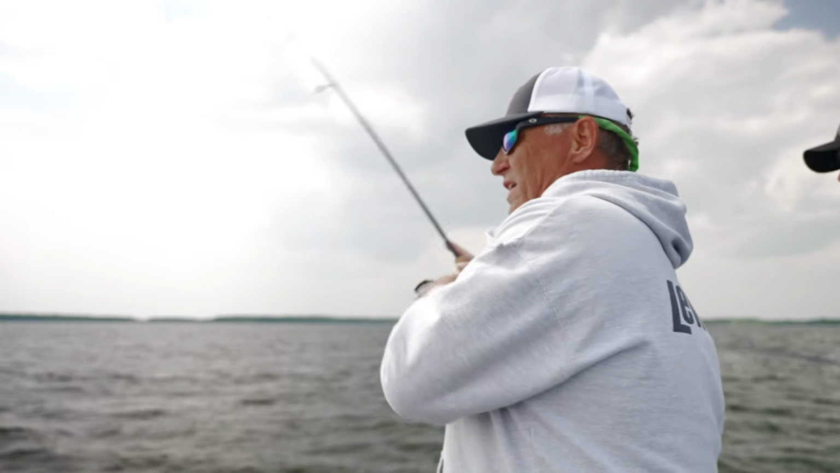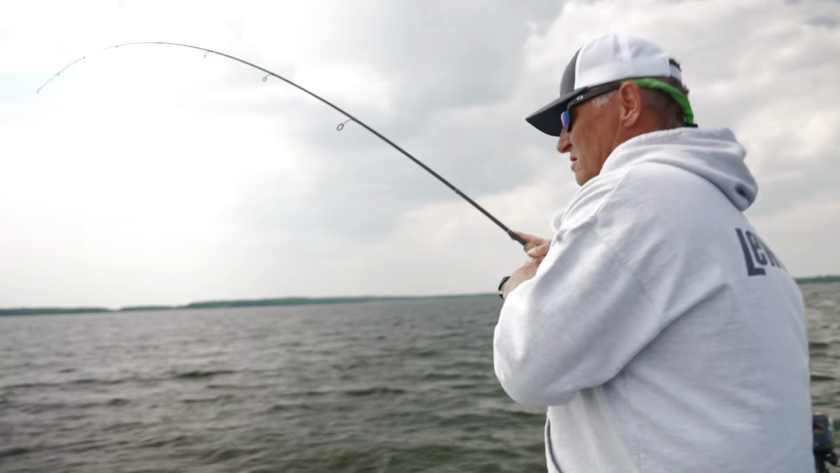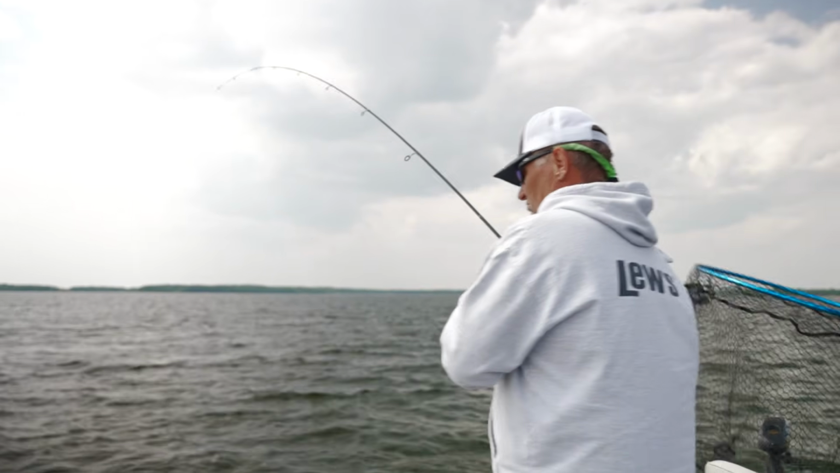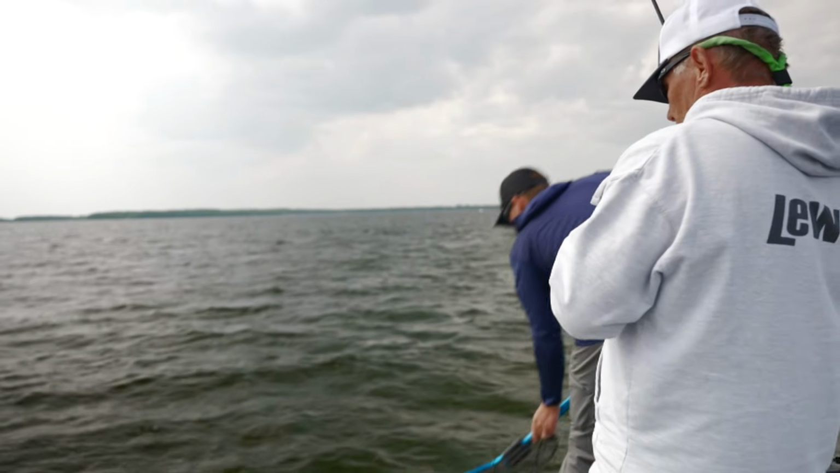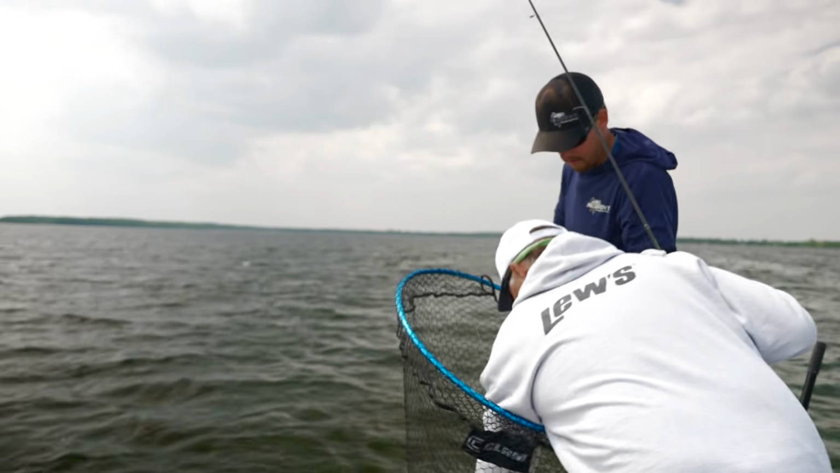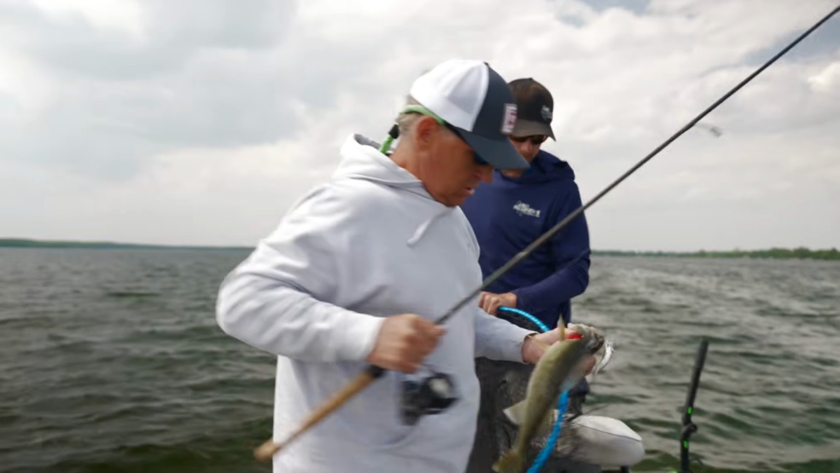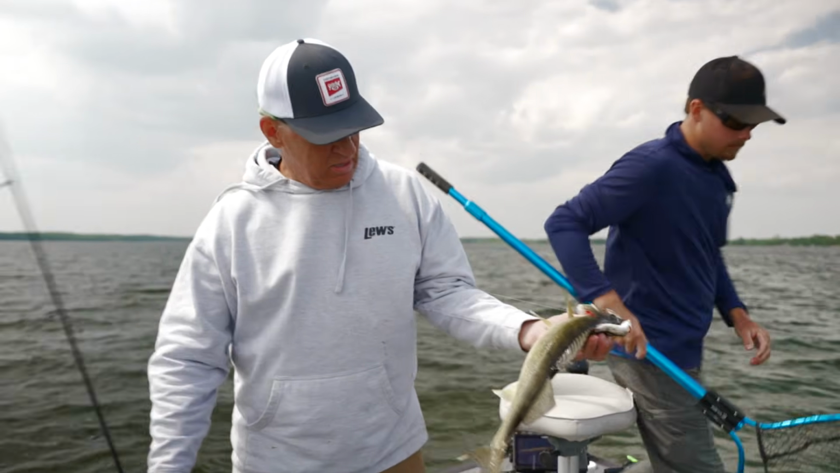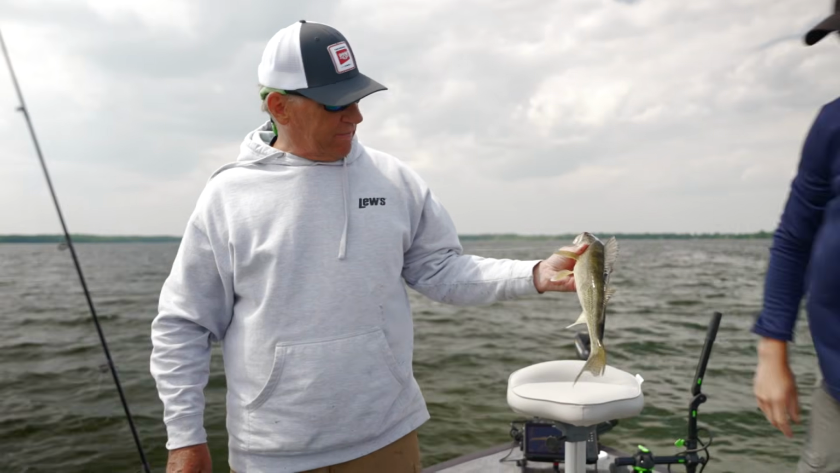This could be a walleye. Oh yeah, nice one. Nice, there we go. Mike, thank you. That one thunked it. God, they're just healthy, just nice looking fish.